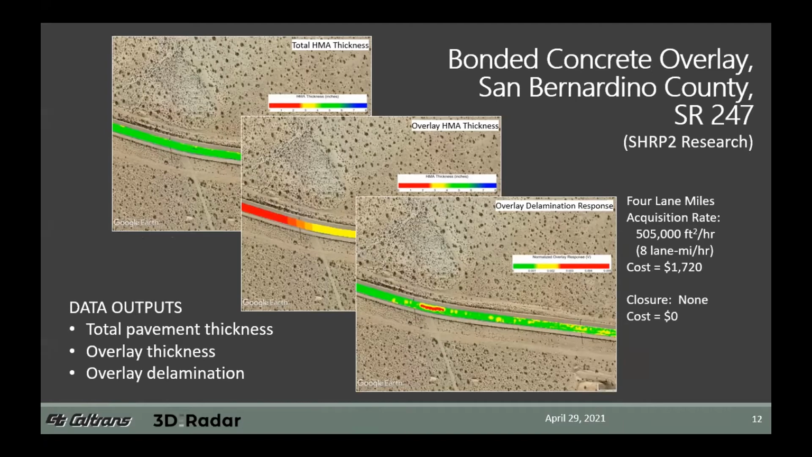of overlay delamination. We collected data over 4 lane miles at highway speed, without lane closure, with an acquisition rate of about 500,000 square feet an hour. That's essentially 8 lane miles an hour, all collected over the course of less than a half-hour period. So we only incurred a labor cost of $1,720 for that entire survey, with no cost related to lane closure. So that gives you an idea of what the potential savings are there compared to trying to do that with a single channel system.